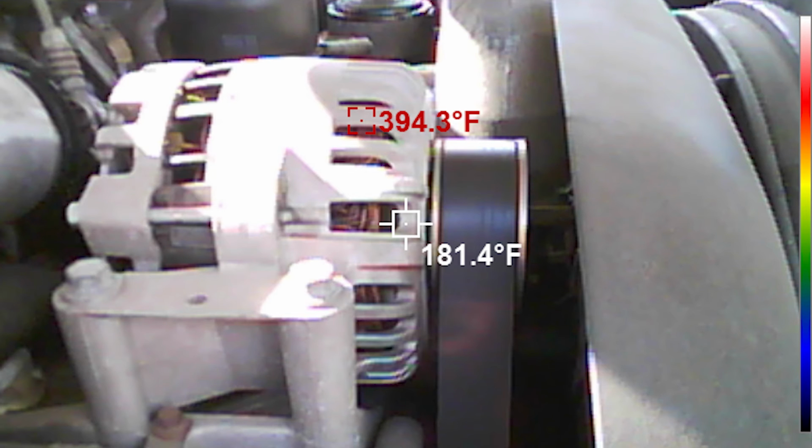Do you have a customer with a consistent belt squeal complaint? Use the thermal imager to look for overheated bearings in the tensioner and or the idler assemblies. You can also see heat buildup when the belt isn't running squarely in the accessory drive, pointing to alignment issues with one of the drive's components.